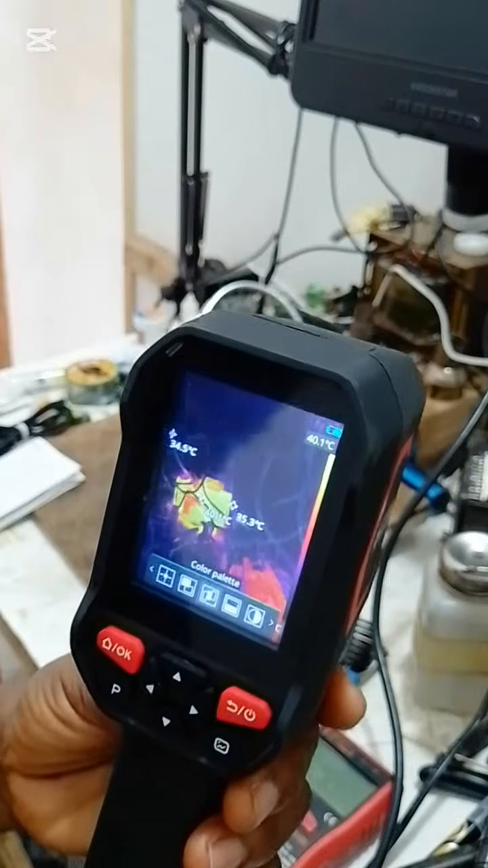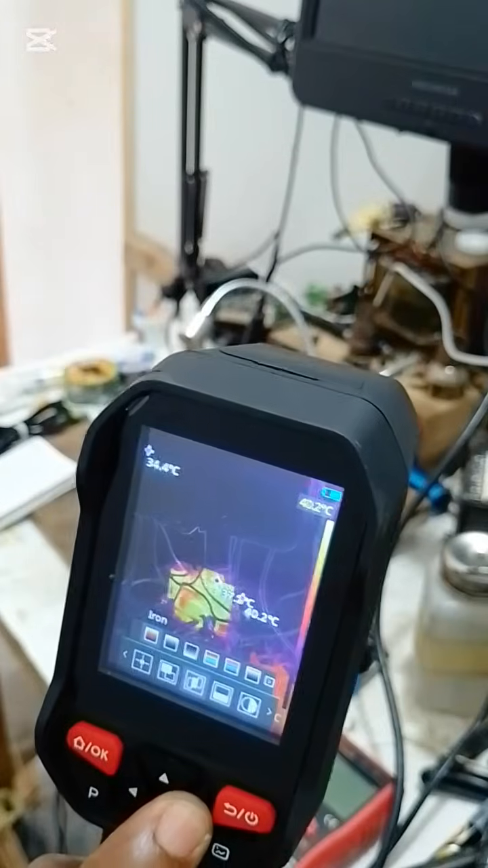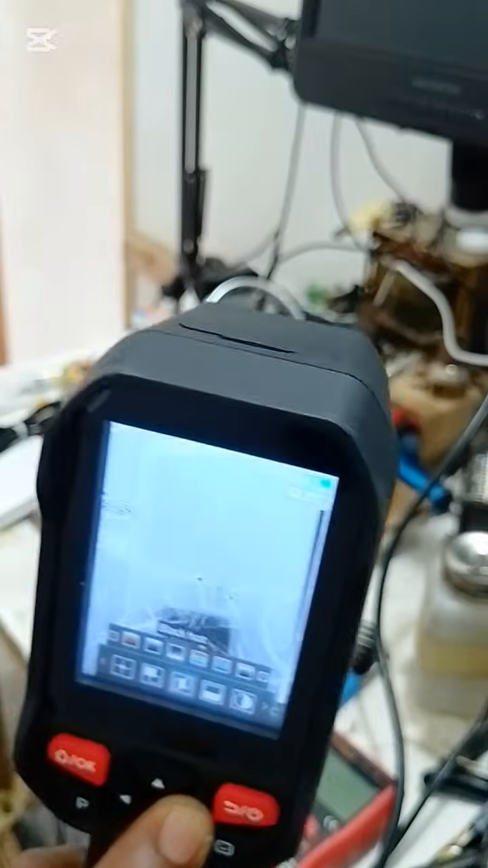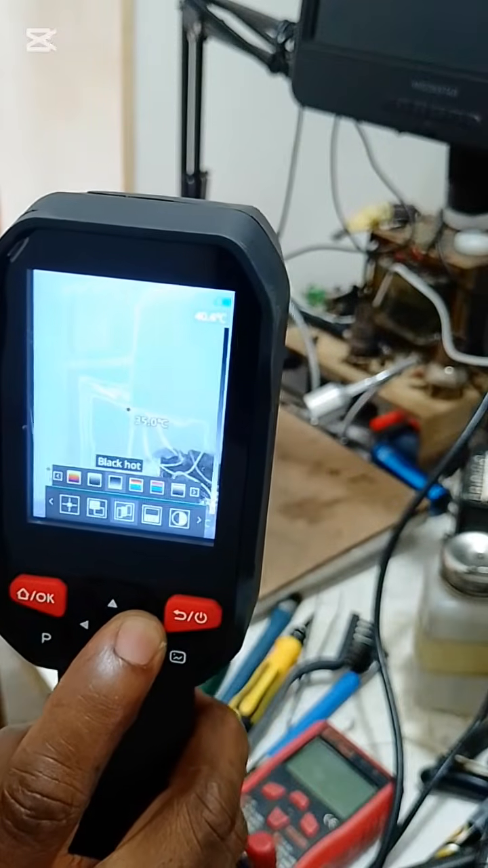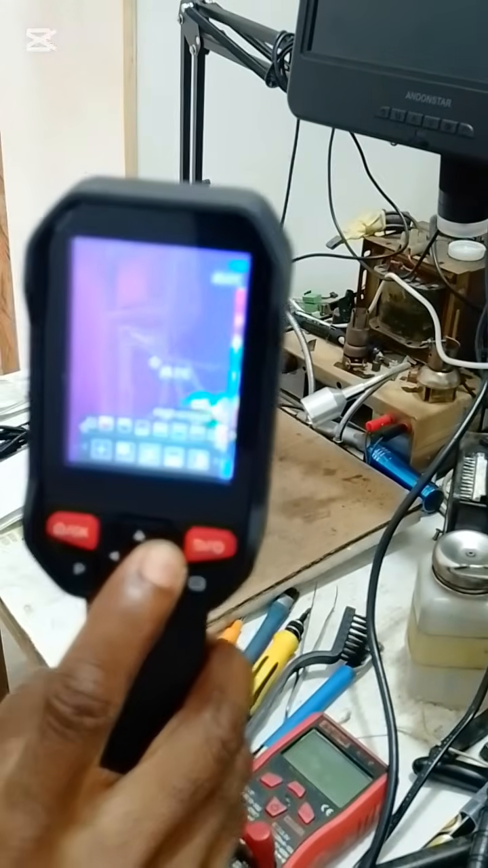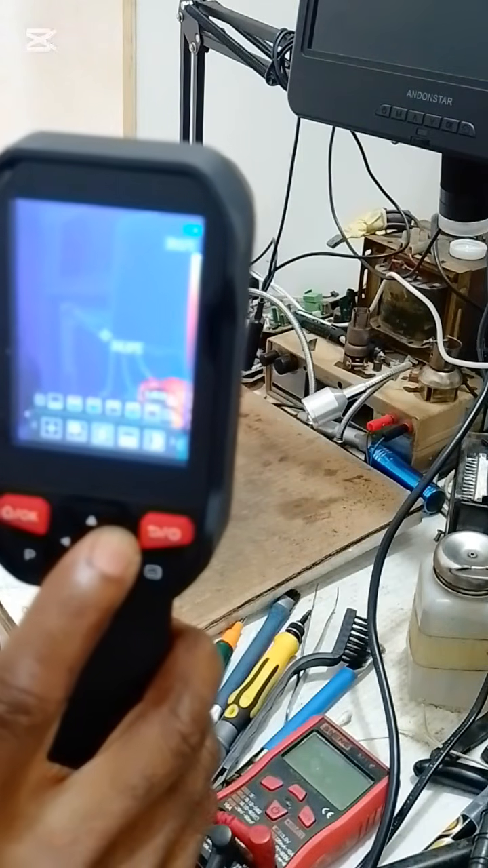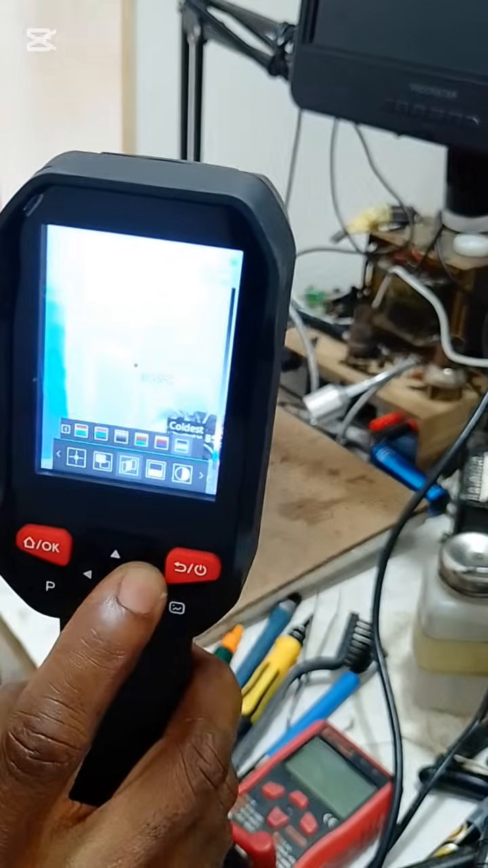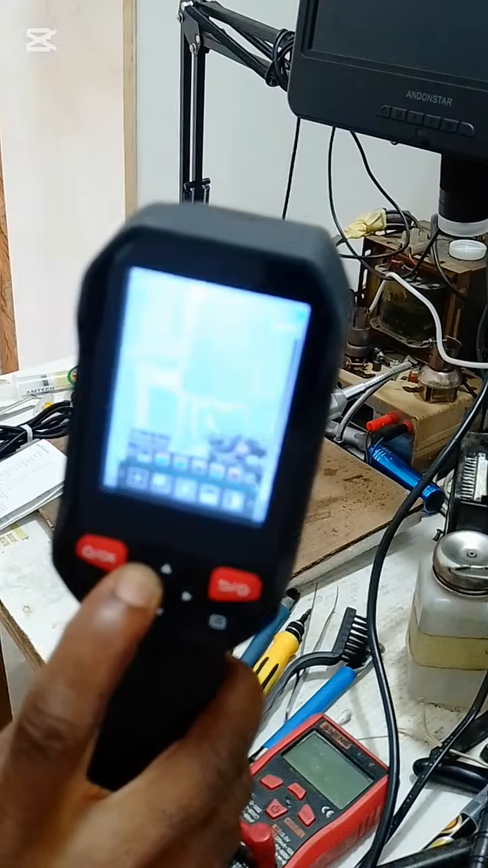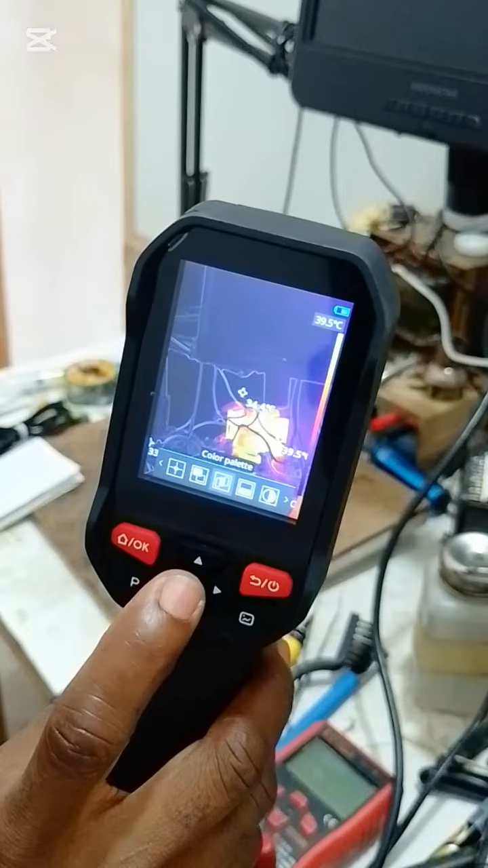So we have color palette. Here you can choose whatever color palette you want. We are on iron, that is what I prefer. So this is white hot. You see? This is black hot, rainbow, high contrast, red hot, Arctic, lava, coldest, and that is the last we have. So I prefer it to be on iron. That is my preferred color palette.